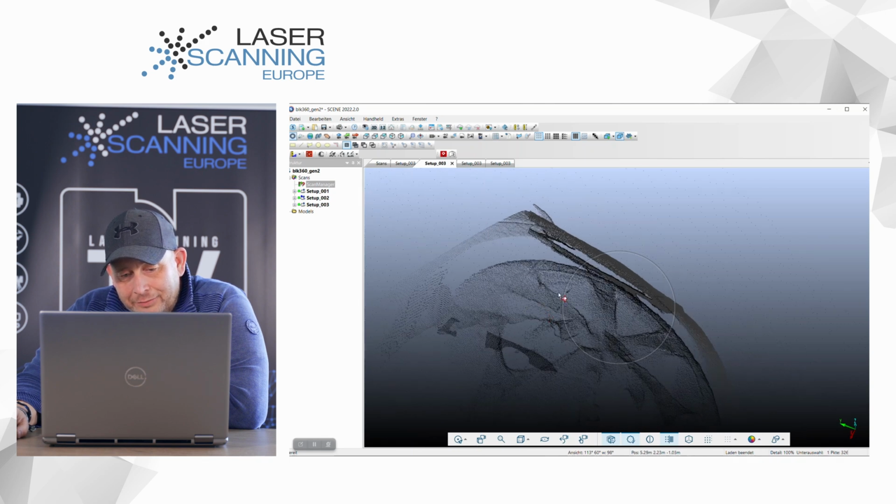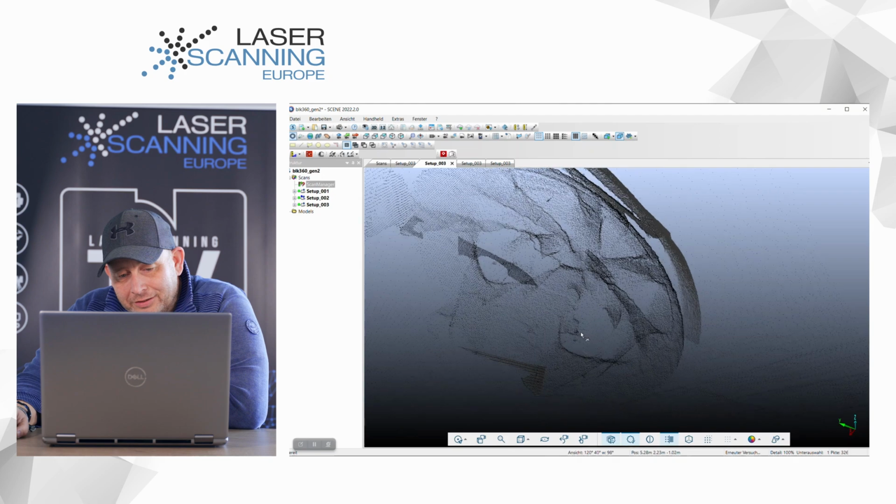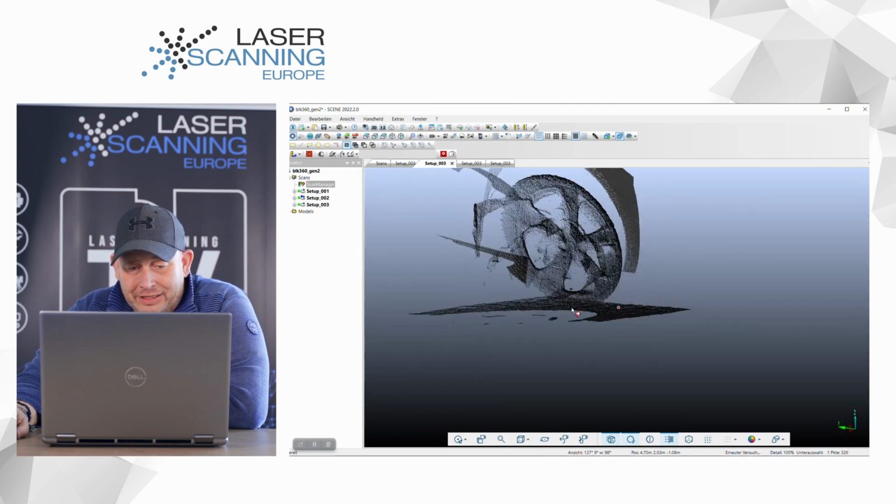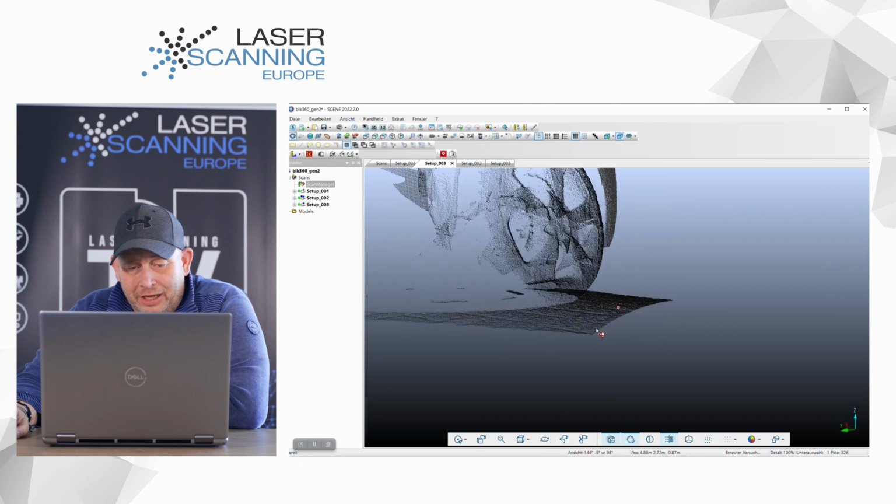You see this is a little bit smooth and some stray points. I think that's just a little bit the limitation of the scanner. The scanner definitely has issues with the dark surface.